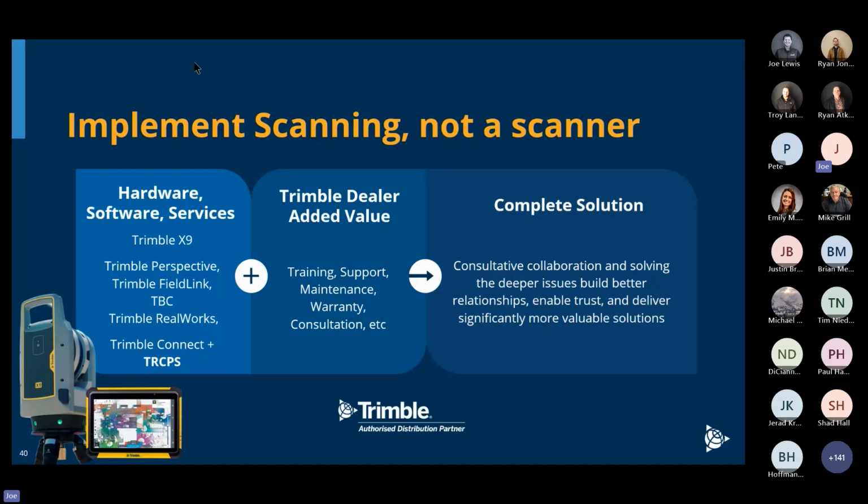So we're looking at implementing scanning and not necessarily a scanner. I know I just went through all of the different hardware lineups and software lineups that we have, but the idea with the X series and being flexible now is that it will open the door for more scanning rather than determining, I've got to buy this scanner or that scanner, which is going to be best. We want to get people into scanning, and that's what we're all about.